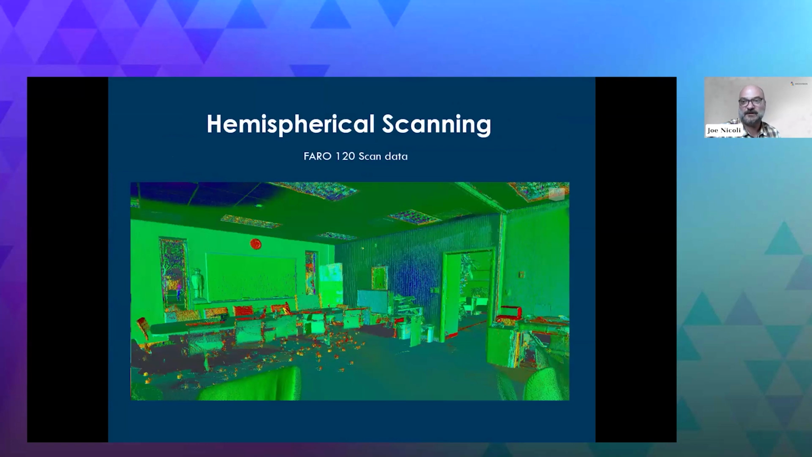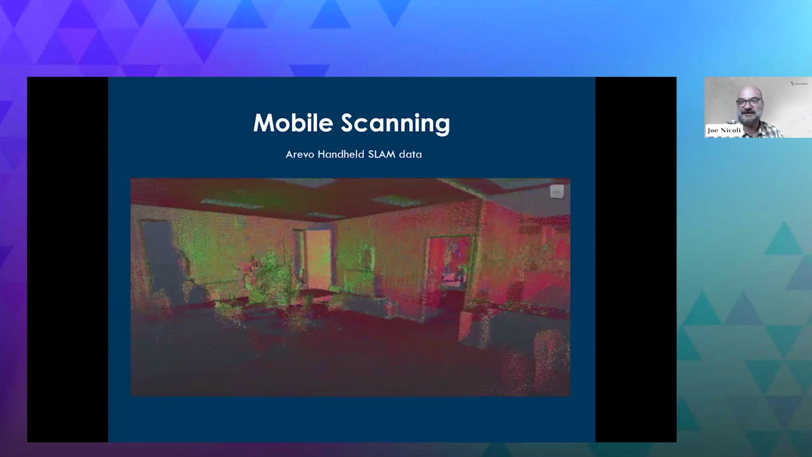So just to give you a sense of what we're talking about here in terms of detail, this would be a typical laser scan. There's our conference room in Baltimore. And you see with mobile scanning, you get a lot less data. But again, you can still see where the walls are. So it's all about understanding what you need and picking the laser scanner appropriately.